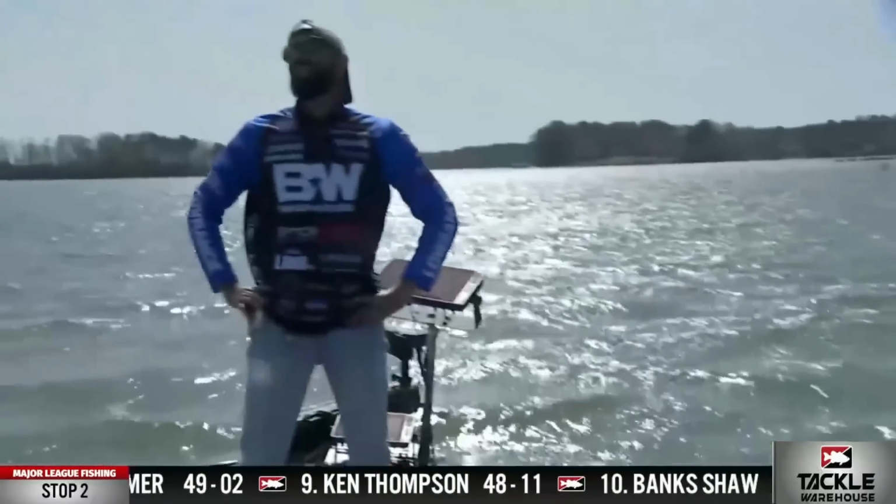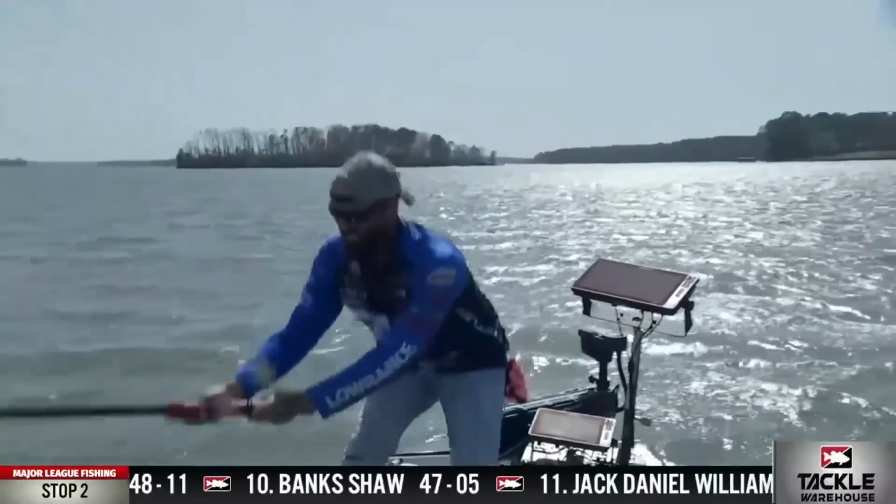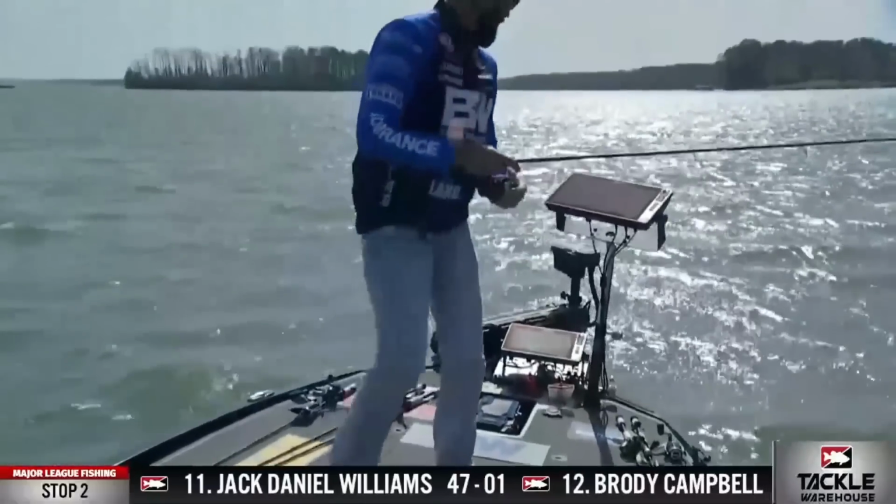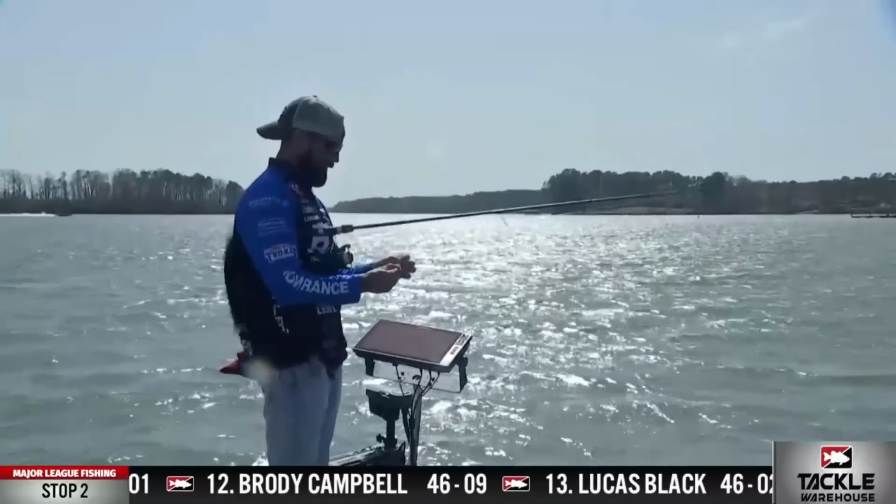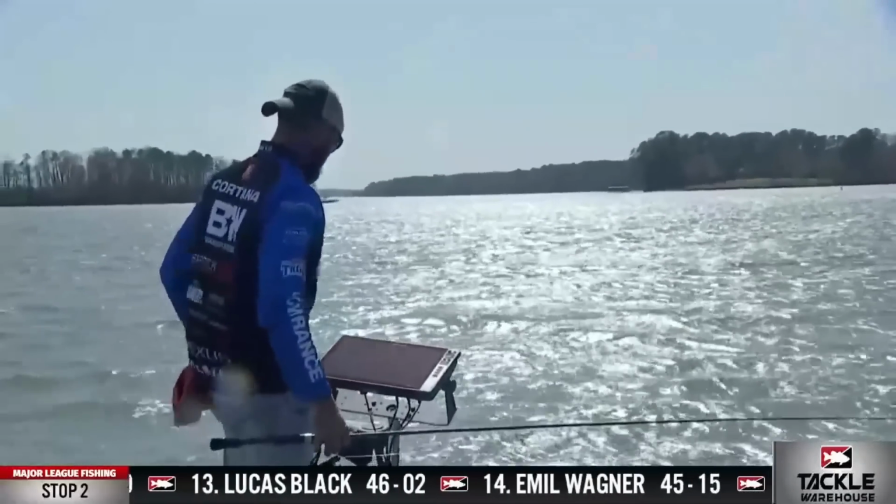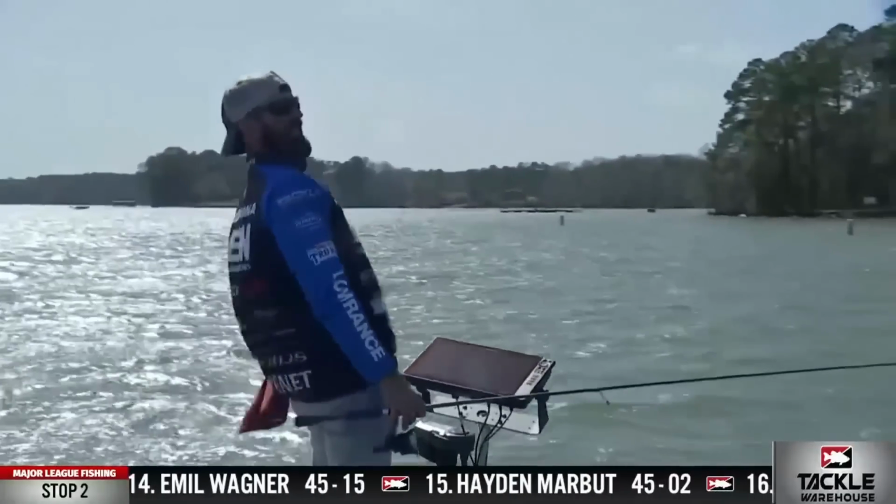Oh my gosh, guys, you have no idea how much I was thinking this is the one, dude. If I knew it was a bass, it was the right one. Holy crap, a carp. What are we doing here? Those things eat grass. I told you that's big if it eats it.